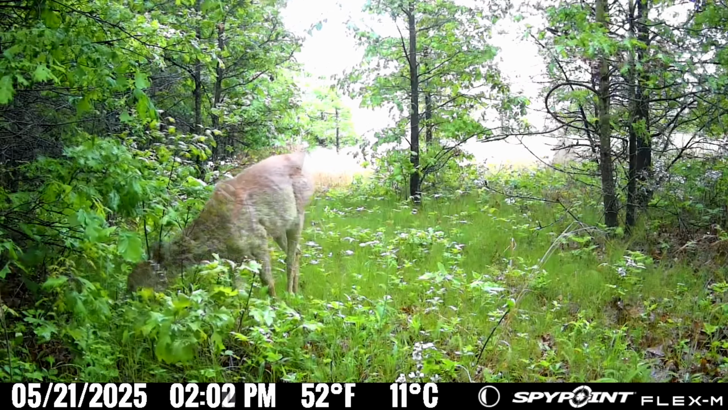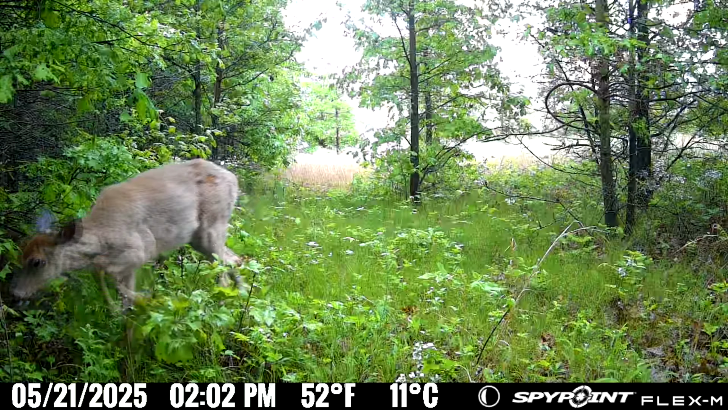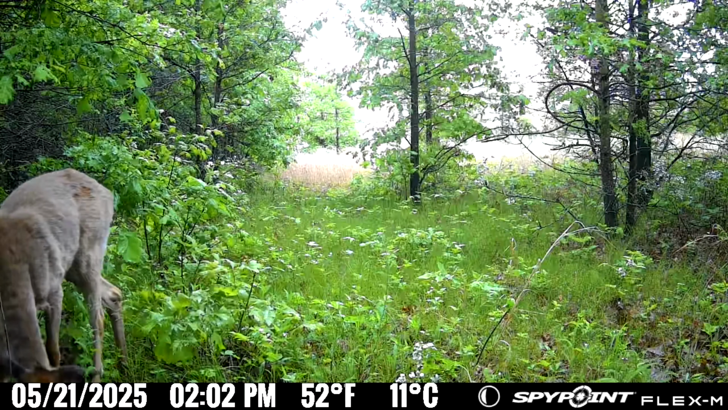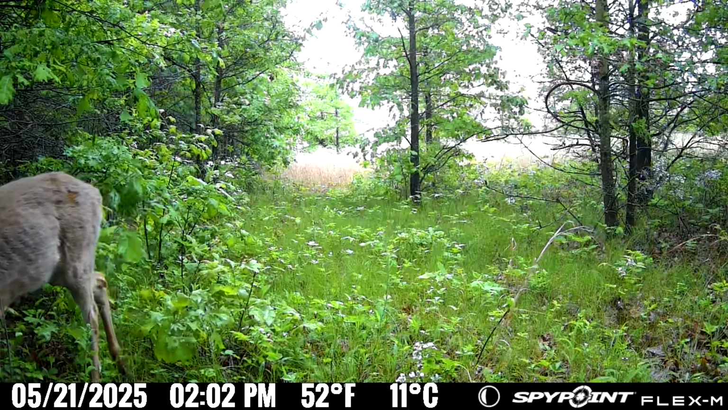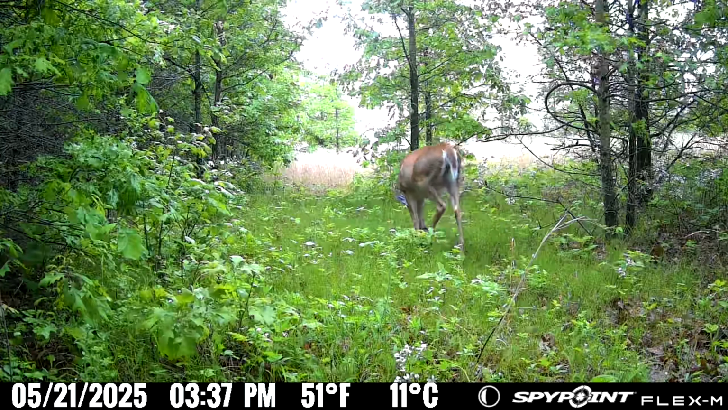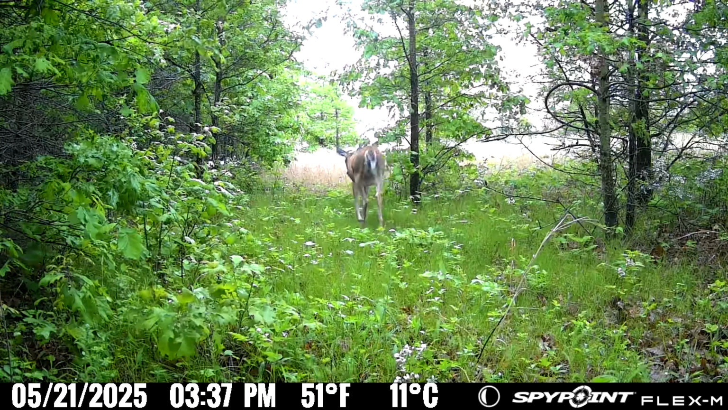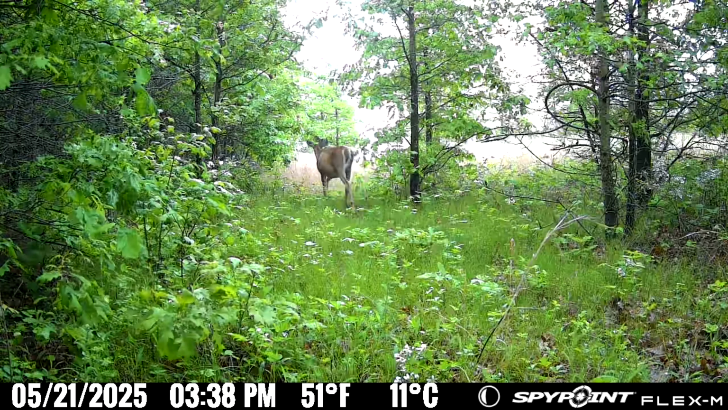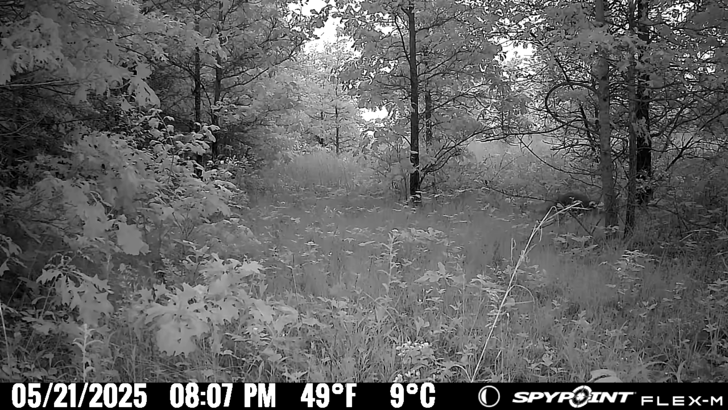She's still pregnant. That's not her. That is her. Yep, that's her pregnant. Looks like her ribs are sticking out, but I think it's just because somebody's in there pushing out her ribs. It might be the same fawn that we saw on the other one. I don't know. I didn't get a look at her yet. Could be that same doe.